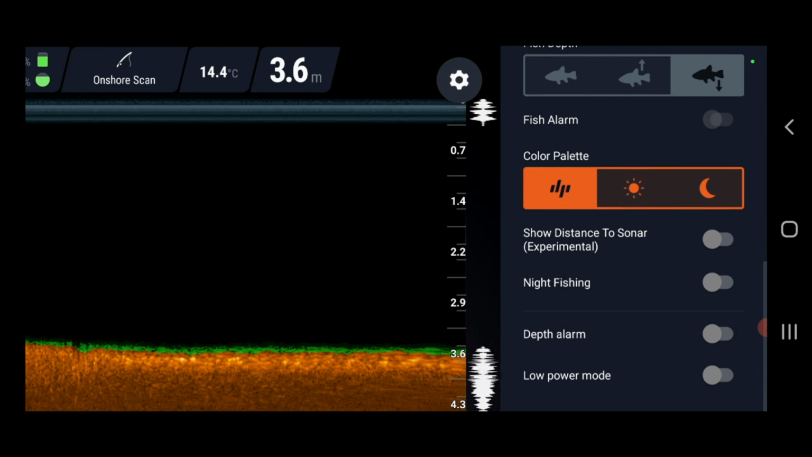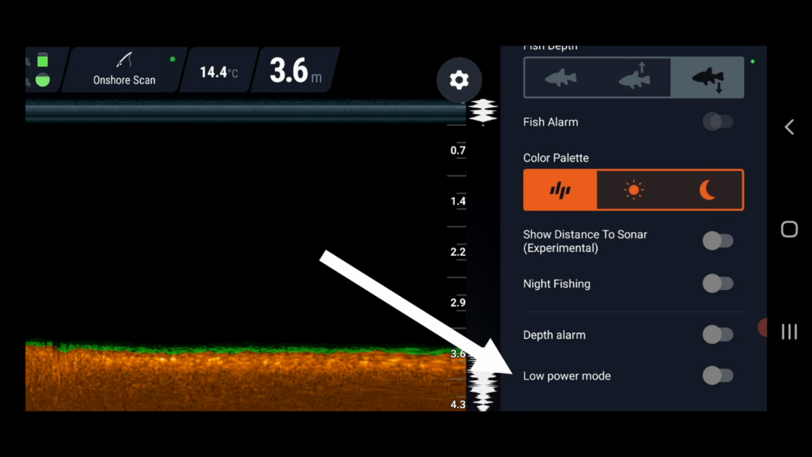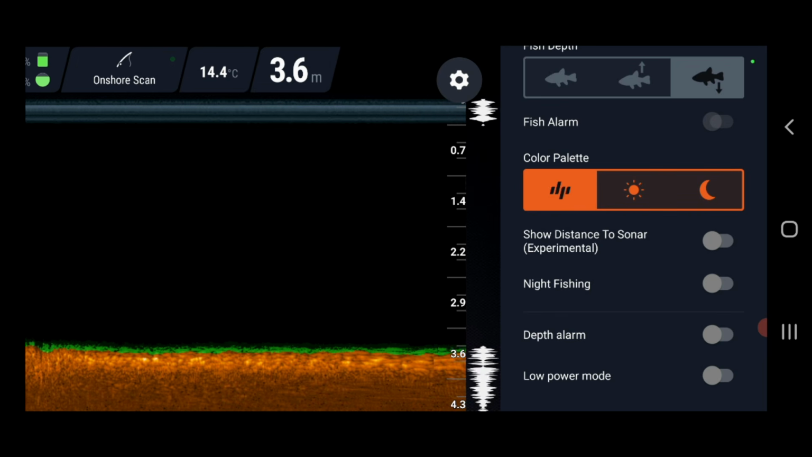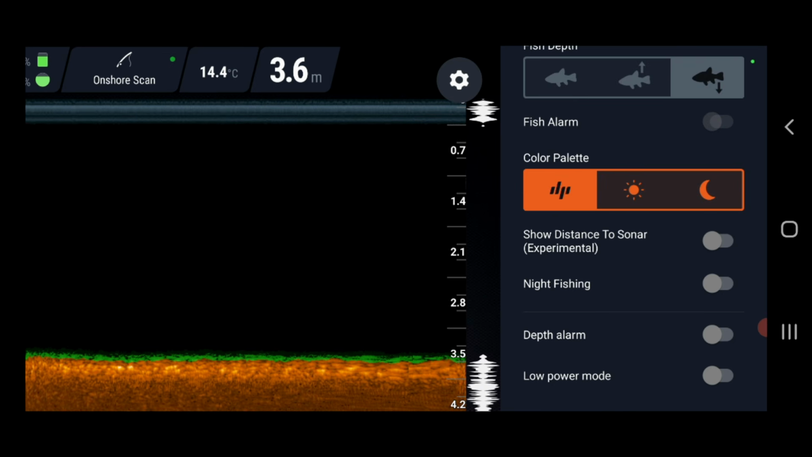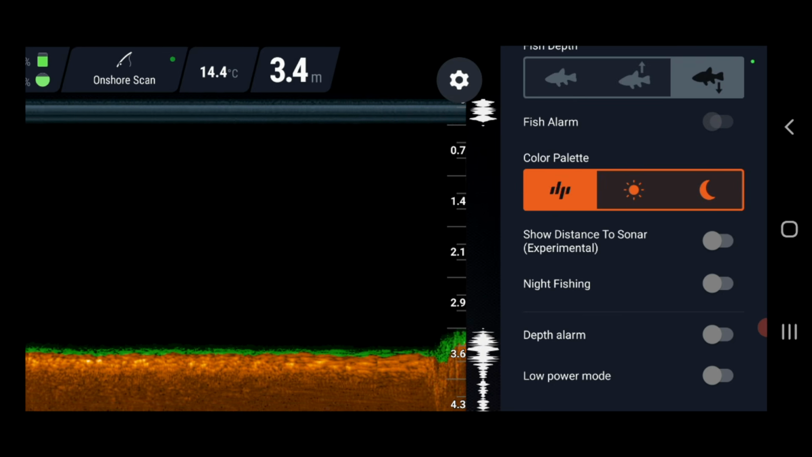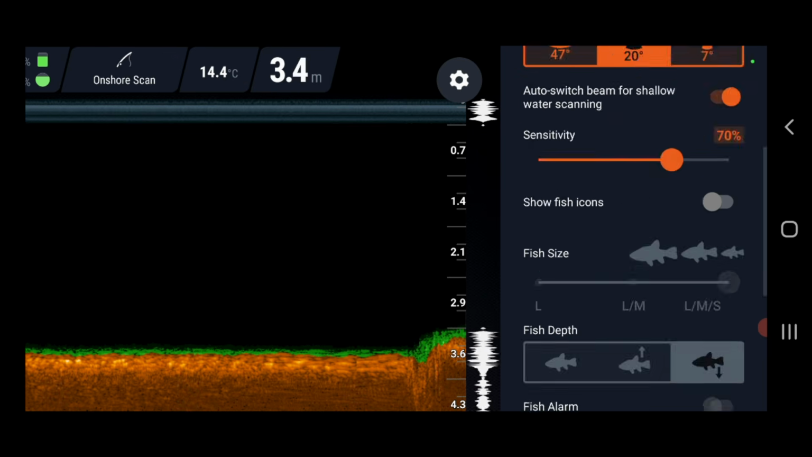So we'll turn that off. And low power mode, I won't turn that on. Basically all that is, is just power save mode. Just like a lot of digital devices, cameras and stuff have power save mode, that's just power save mode. So they're all the main features.